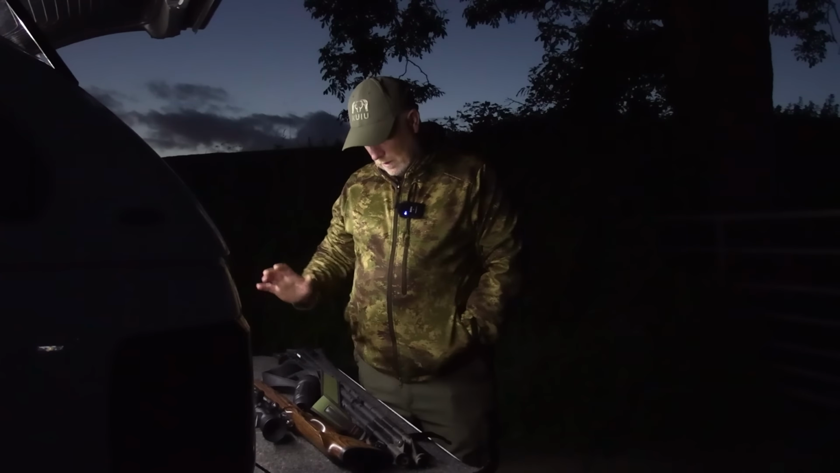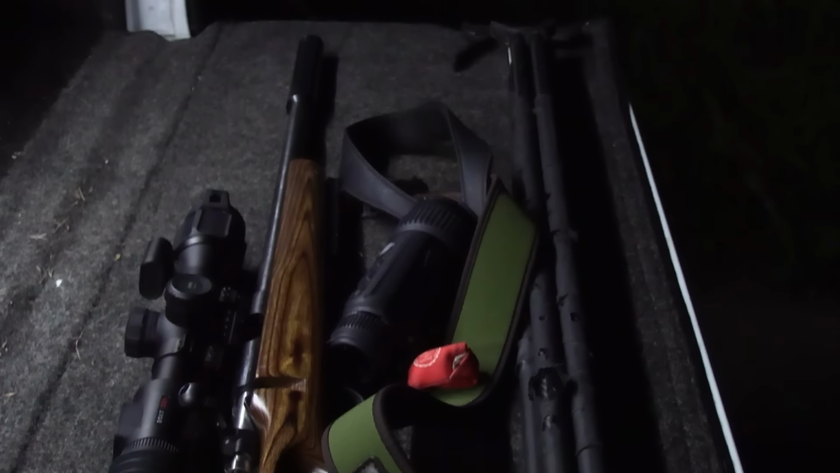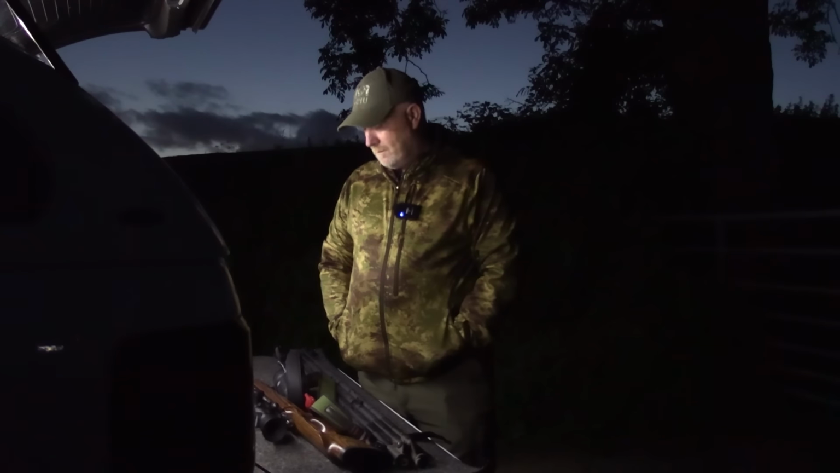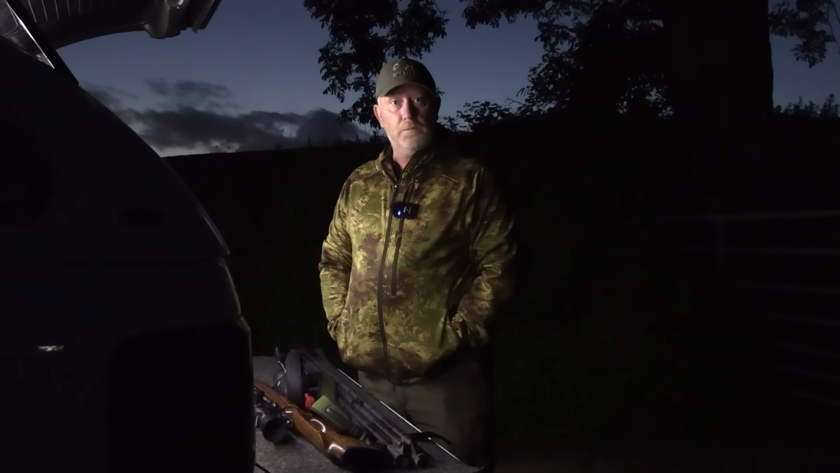Just a quick run through the kit again. So shooting sticks, the Viperflex Pro, the Vista thermal, this is what I'll be using to spot with, and obviously the Nocpix bolt on top of the 2.2 subsonics. Let's see how we get on.